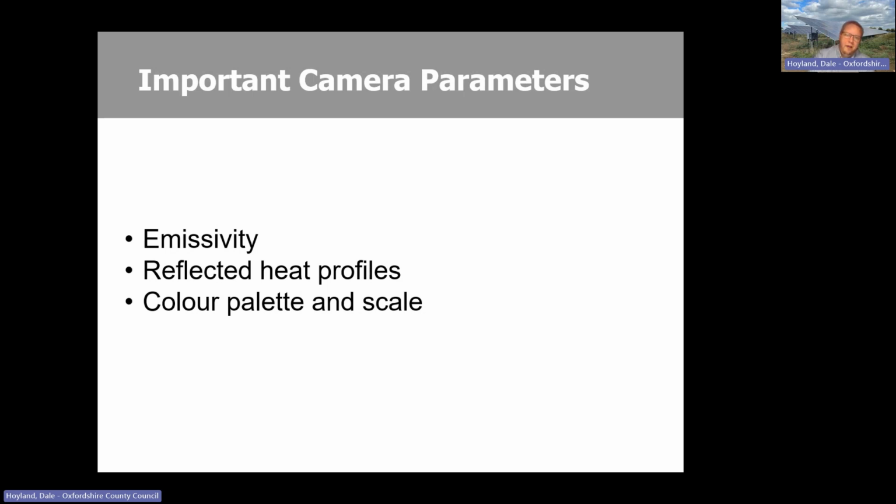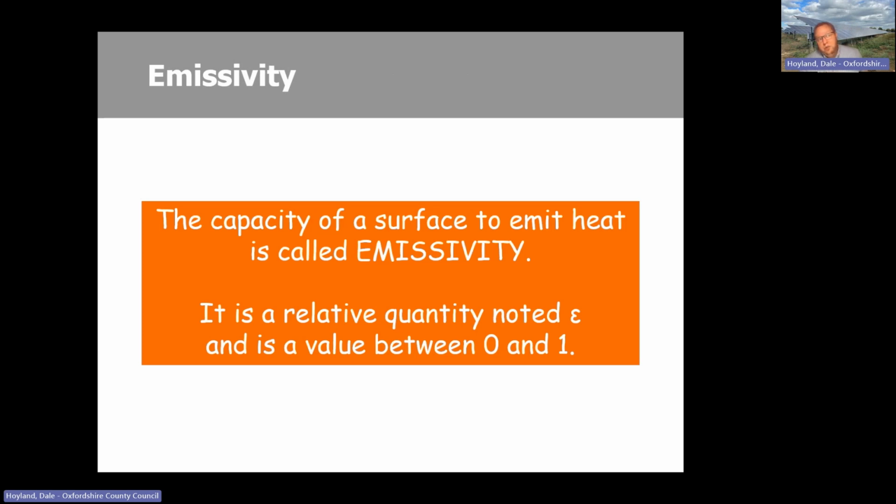This is a value between 0 and 1, and any different material obviously has different properties, and therefore will have a value assigned to it between 0 and 1.